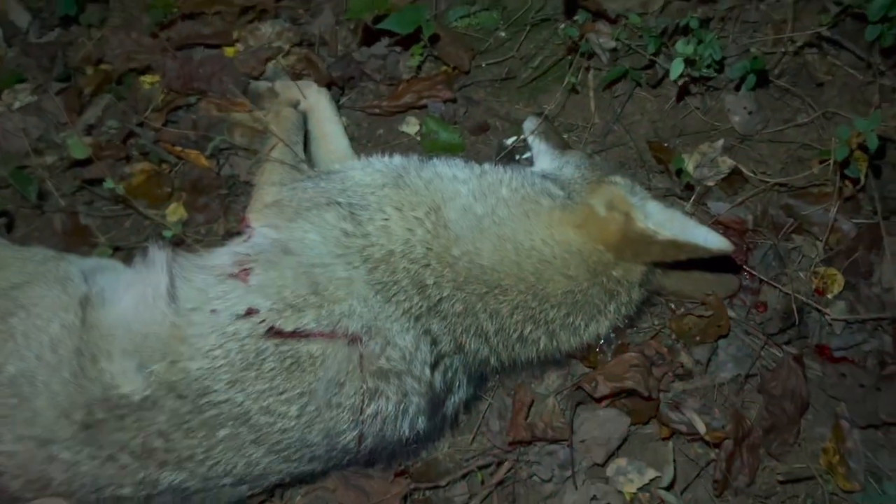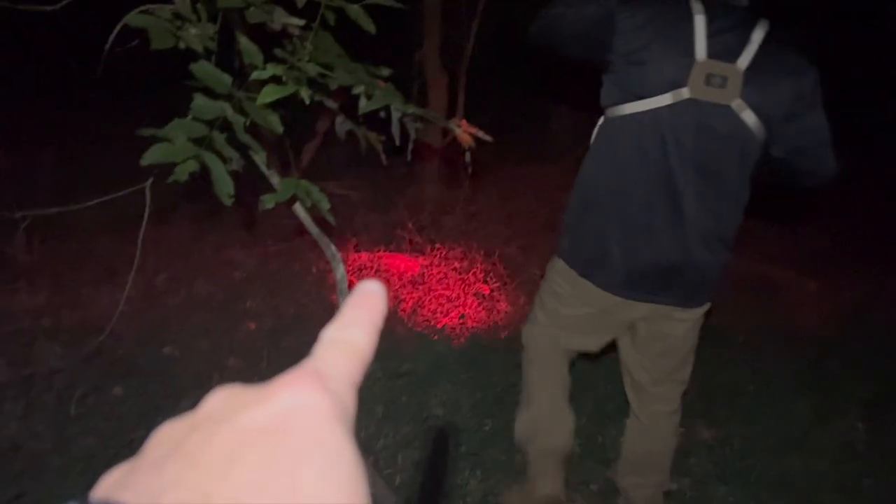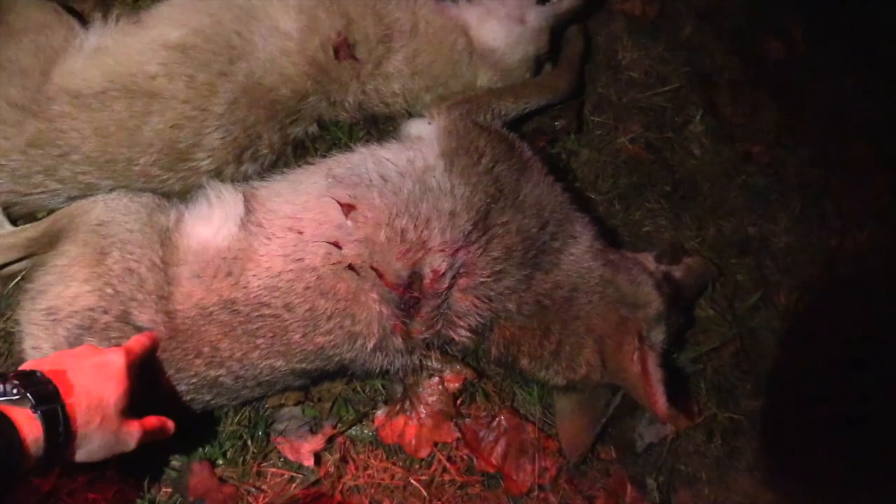Yeah. Yep. We had us 2 pups come in. This is the one I shot. See yours right there somewhere? Guffey's is right there, so shot 1, 2, they crossed this fence, coming into this field, but we didn't quite let them get that close to us. We got us a female and a male.